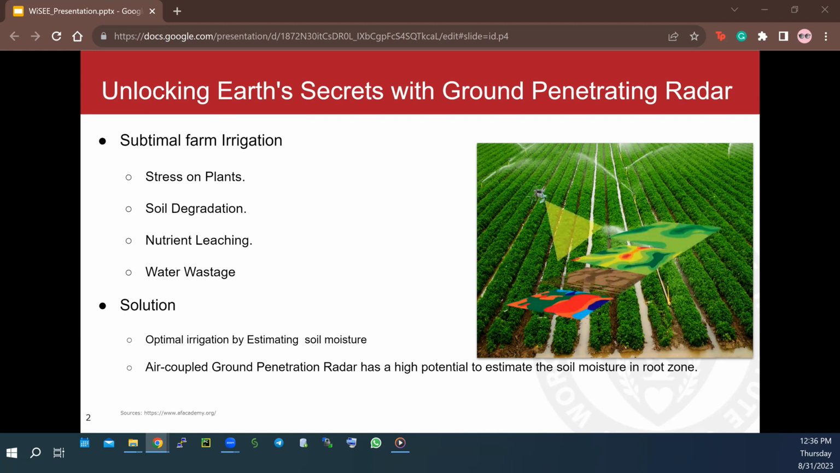A tool that is gaining attention for this task is the air-coupled ground penetrating radar system. This device can send a wave into the soil and read the signal that bounces back. This technology can help farmers know things like how wet the soil is in the root zone, and they can update their irrigation model based on this information.